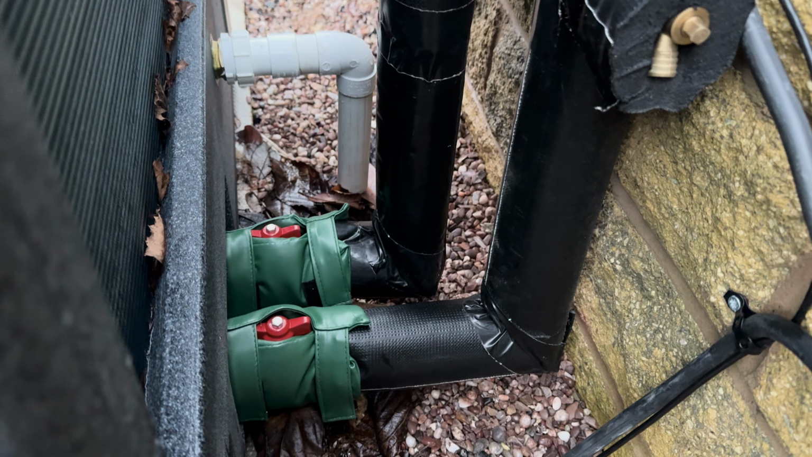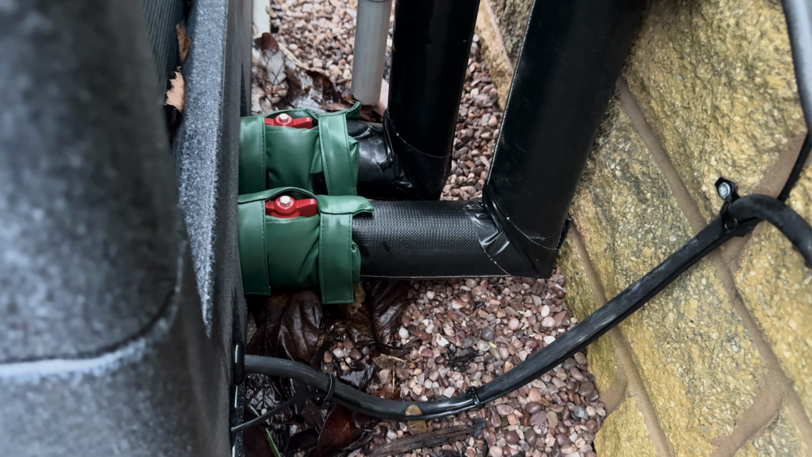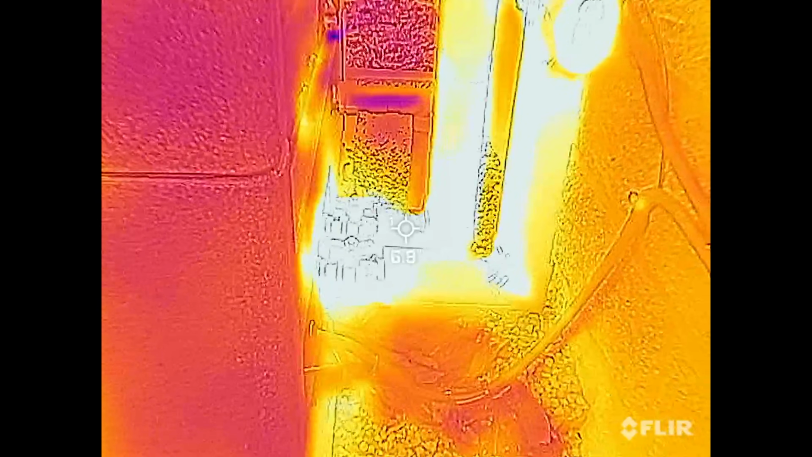Next, we have the back of the heat pump. Now, this is where I fitted the cozy socks, as I like to refer to them. Now, the cozy socks are listed down below in the description, but they're basically like a hose pipe cover.